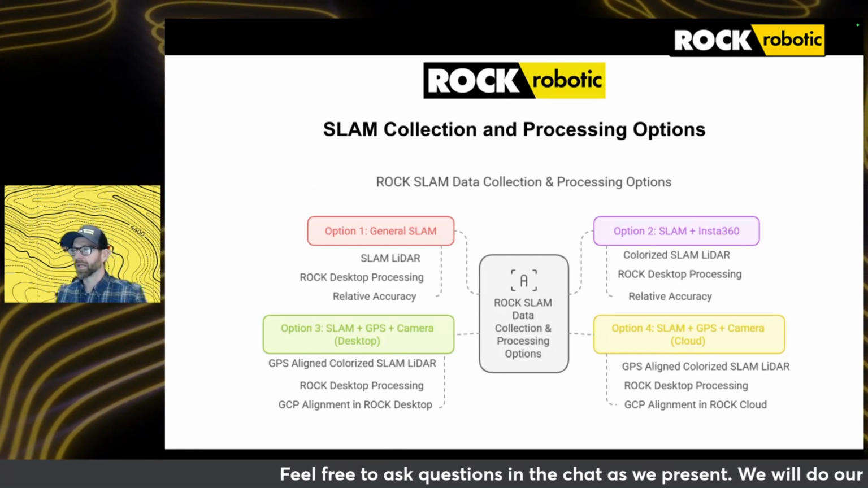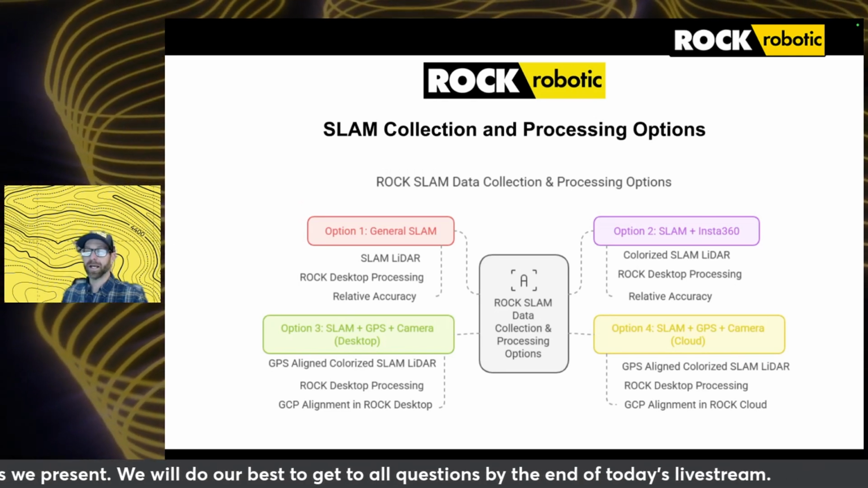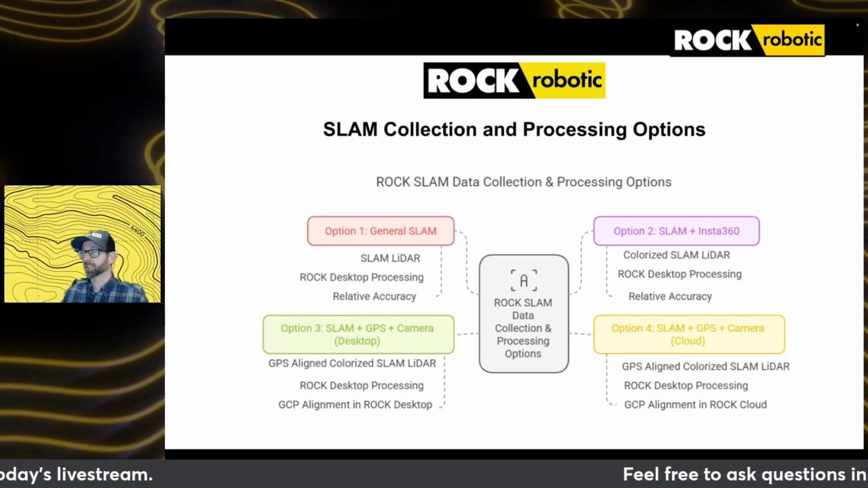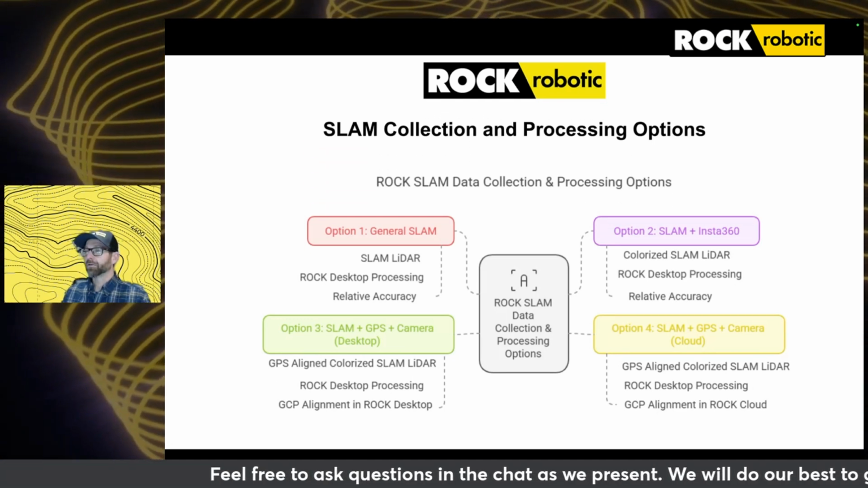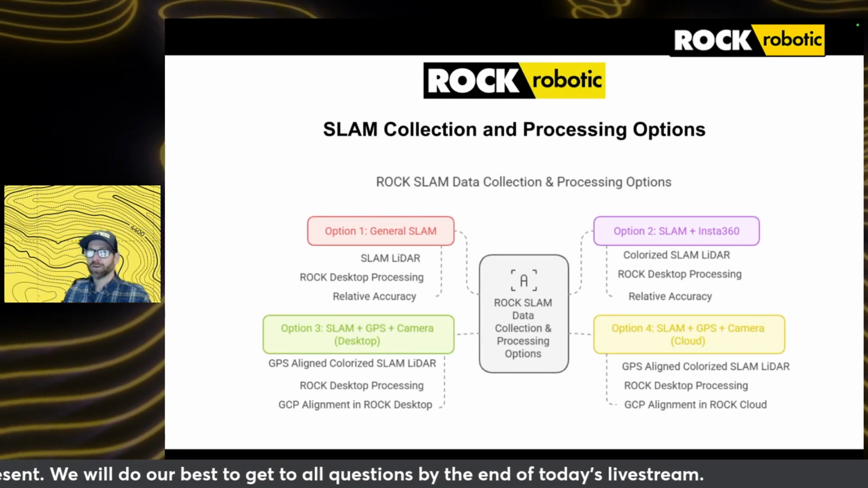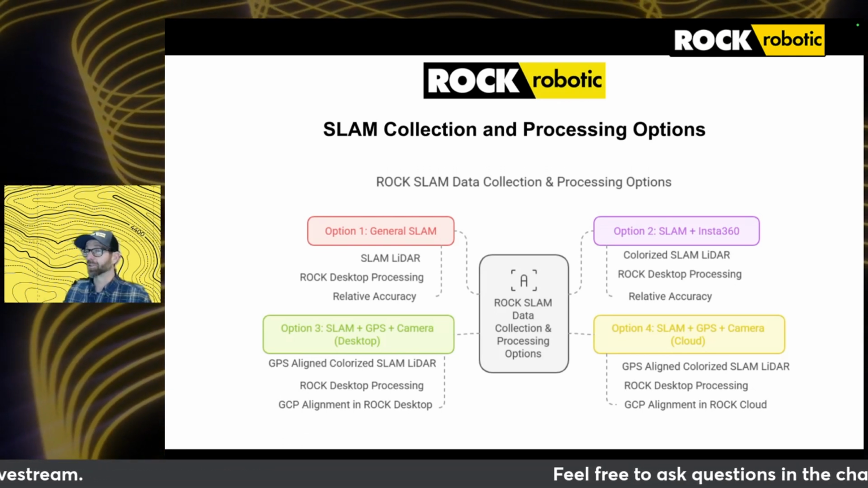This would be something that would, again, you would be using the original SLAM dock, or you're not using your input from GNSS or the camera. And so what's going to happen is you would upload that SLAM data into Rock Desktop. You're going to be able to process it. You can adjust your trajectory, so the coverage of your SLAM data capture, the distance away from the sensor. And again, not going to be able to colorize it. You'll still be able to see things like elevations, intensity, GPS time, so on and so forth. However, it is going to only have relative accuracy. And later on, we're going to get into the differences between relative versus absolute accuracy.